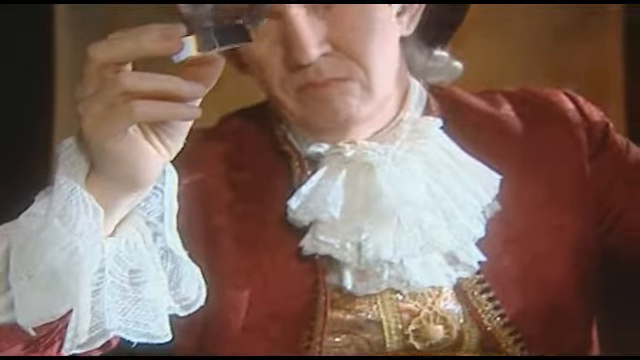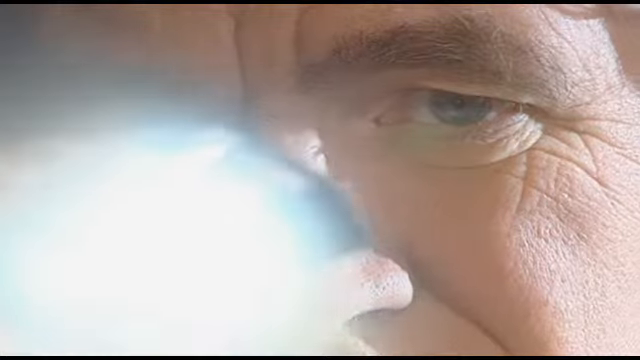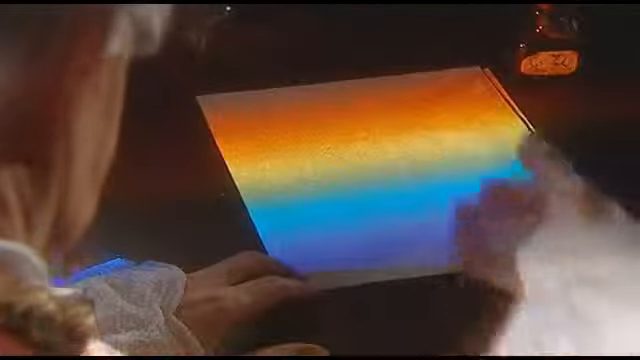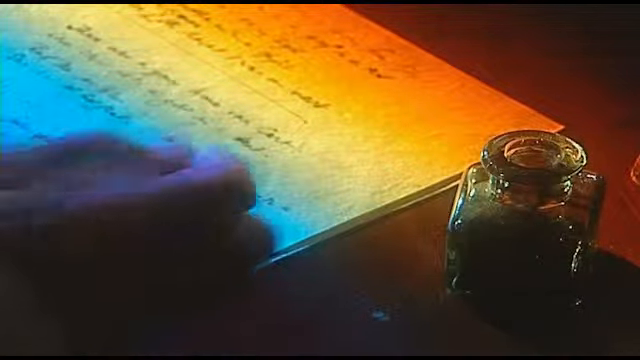He wanted to know how much heat passed through the different colored filters he used to observe sunlight. He noted that filters of different colors seemed to pass different amounts of heat. Herschel thought that the colors themselves might be of varying temperatures, so he devised a clever experiment to investigate his hypothesis. He directed sunlight through a glass prism to create a spectrum, and then measured the temperature of each color.